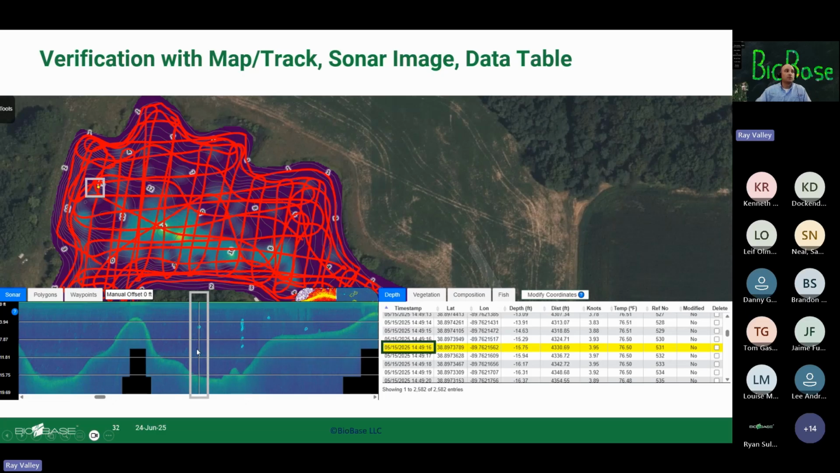It gives you this sonar image, and you can click on the sonar image. It will highlight the depth that was there, or the vegetation, and it'll give you a timestamp where that exactly was, and it will put that little yellow dot on the map. So it's very visual on what's going on and what is where.